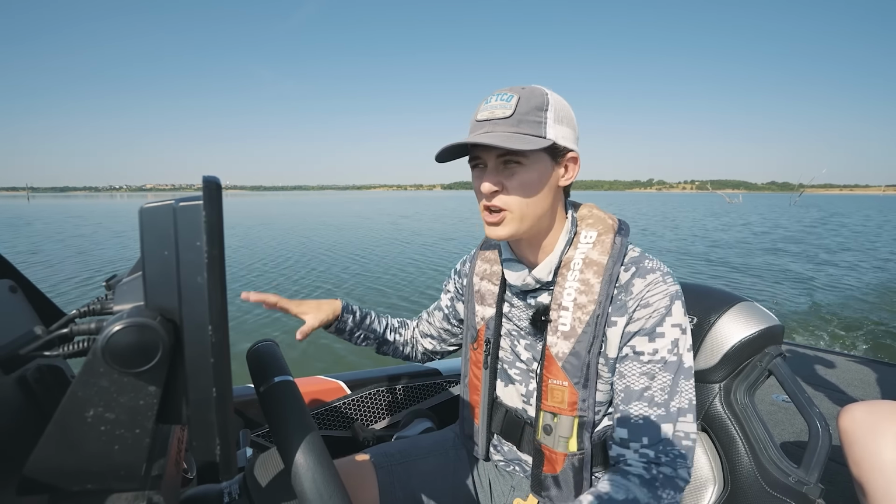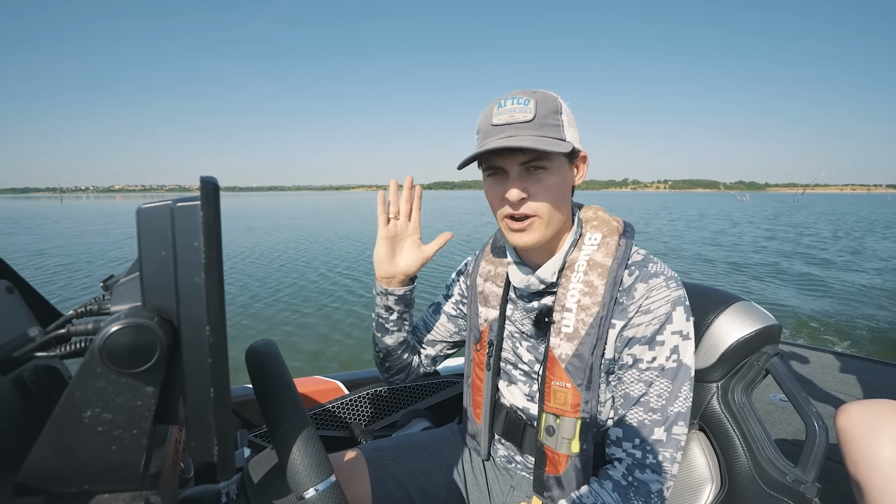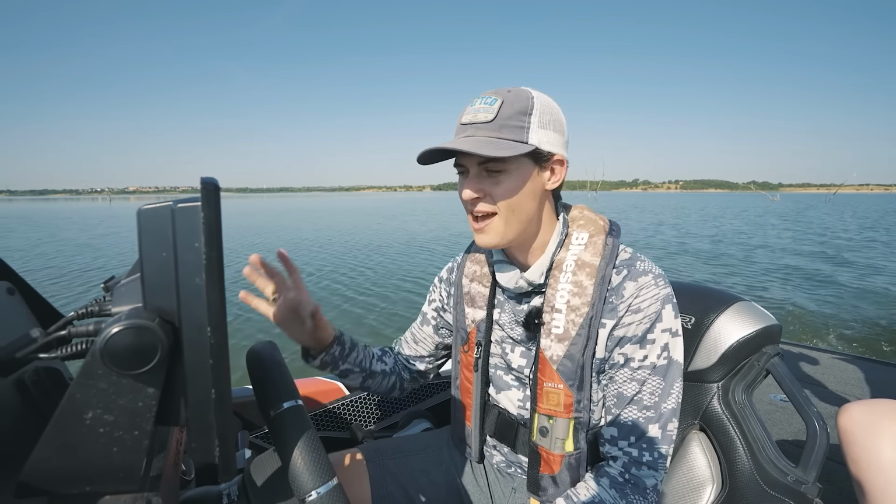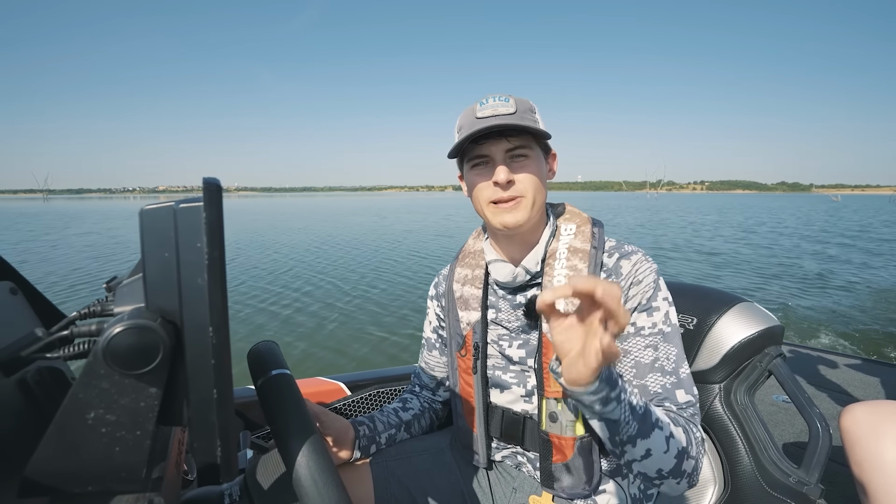Down scan is great to use when you find a piece of structure or some fish on side scan. Mark a waypoint, as we'll talk about, spin back around and graph directly over them to see exactly what you just marked. That's what down scan is really useful for. Do I use it a whole lot? I really don't, and I'll explain why later.